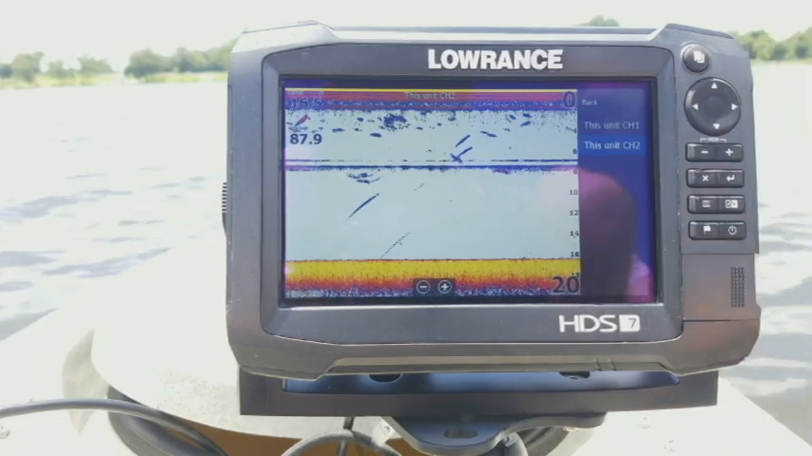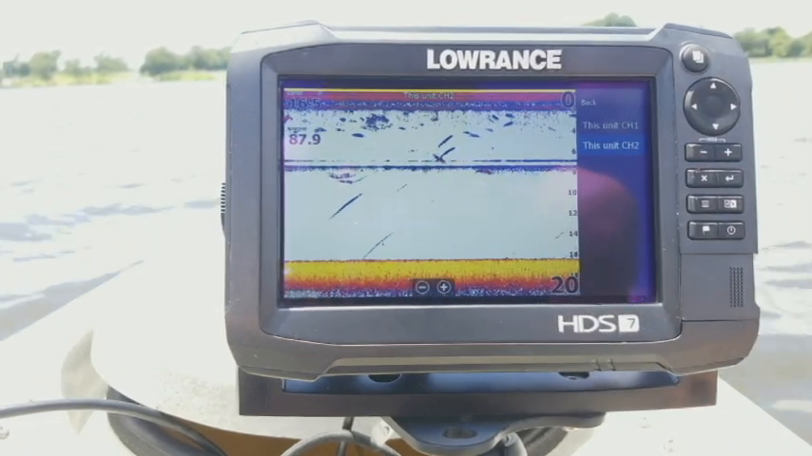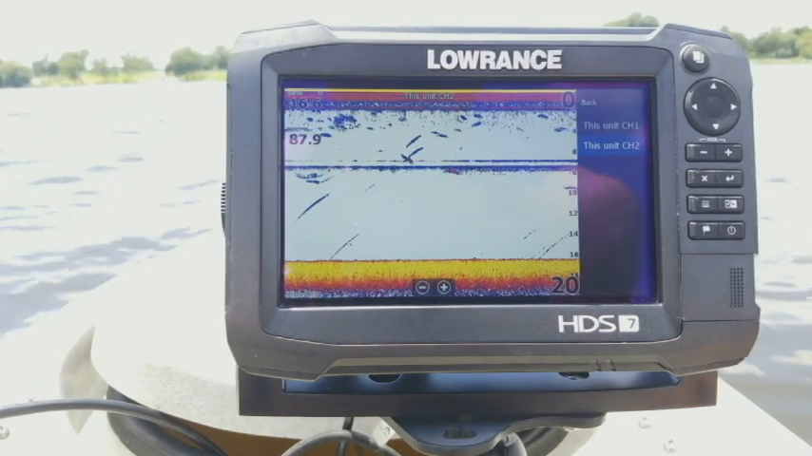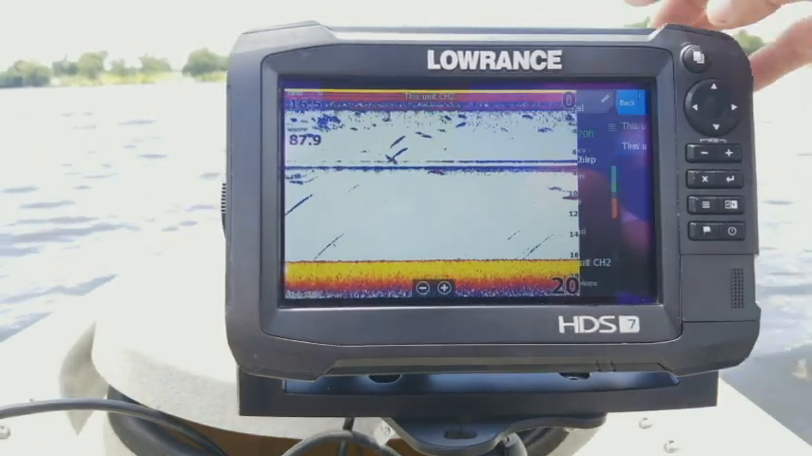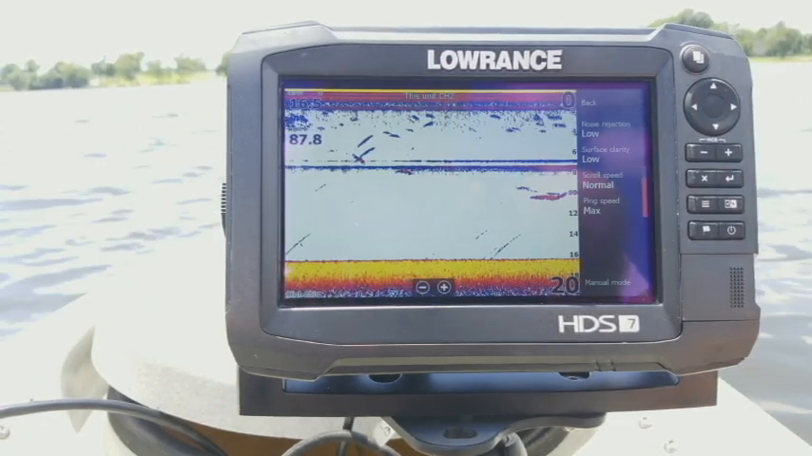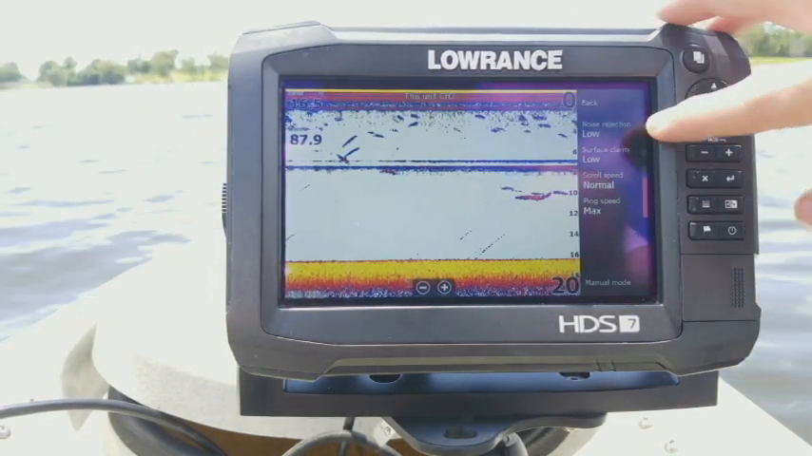But like I said, right now I have mine set on channel 2 because I am connected to the black port on the back of my unit with my active imaging 3-in-1 transducer. Now let's go back. Now let's go ahead and go into our advanced. Now you're going to see some options here.